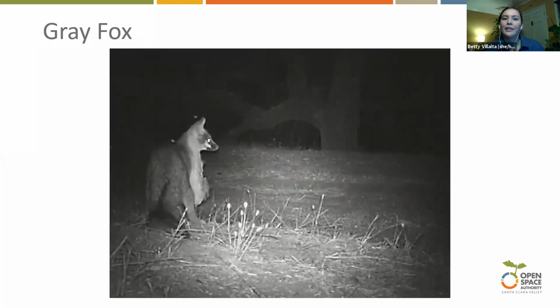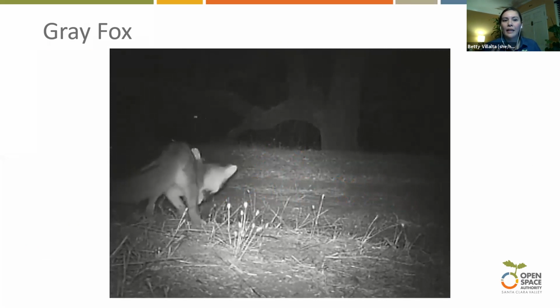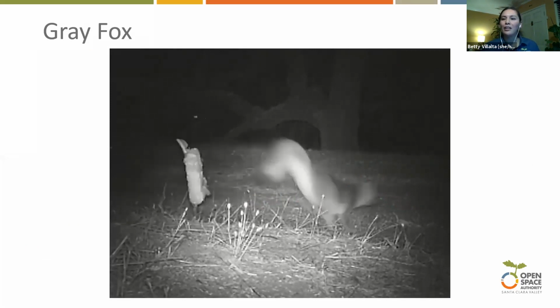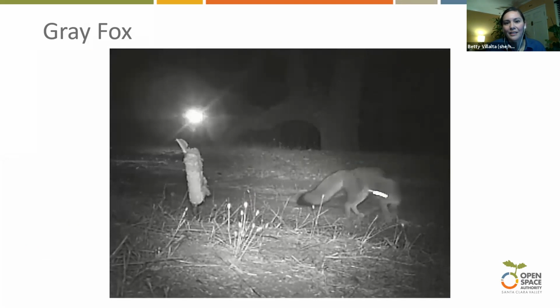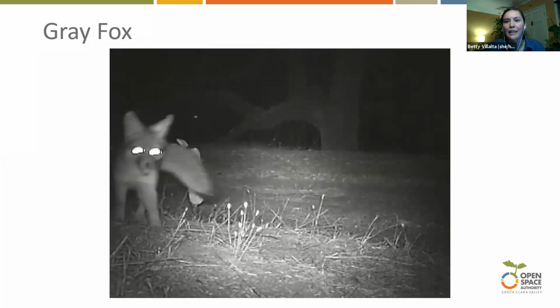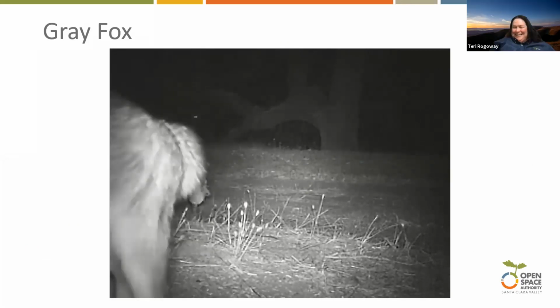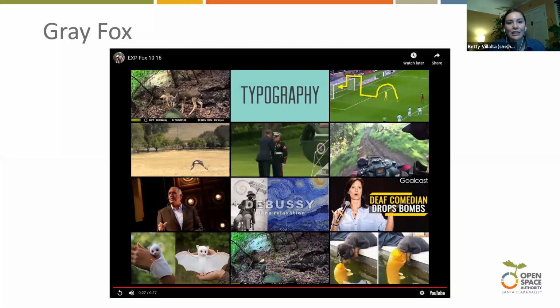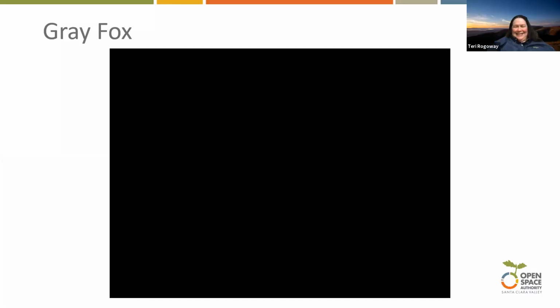And so you can see the rubbing on that. Sometimes animals, if they smell another smell, might rub themselves on there to get their smell on it. And a little bit of urination there. Like we said earlier, they tend to urinate to mark their territory.